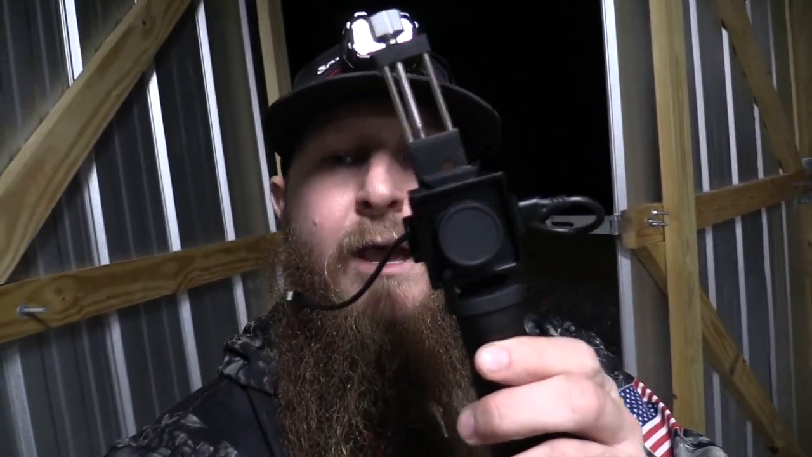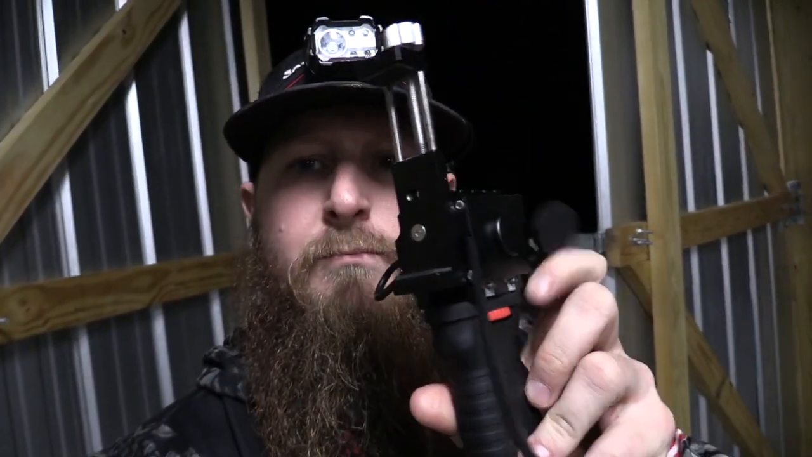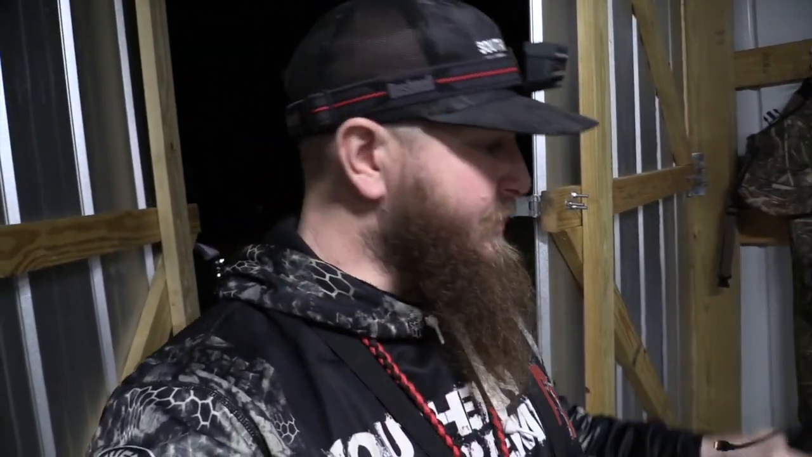The first thing is this little handy dandy ordeal right here. Let me show you this. This little cap pops off right there. You see that lens? This is a thermal scanner from iRay. This is the 2T Plus, I believe. This little mount in the back holds your cell phone. This cord plugs into your iPhone, and then you can scan with your phone while you're walking into the woods or while you're looking for a coyote that you shot.